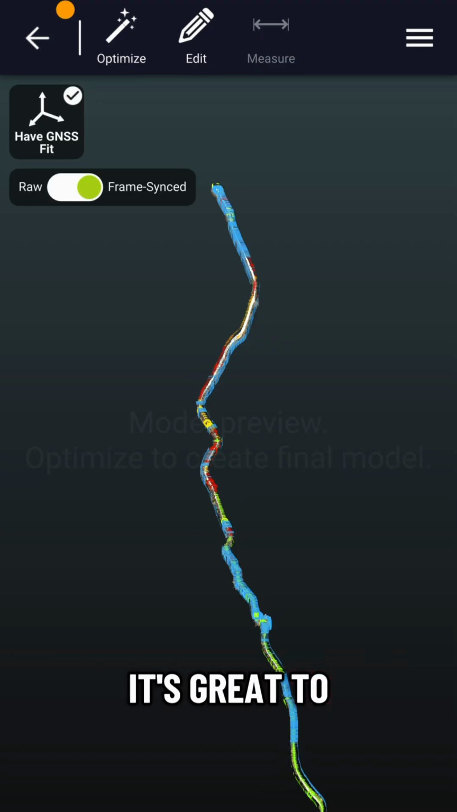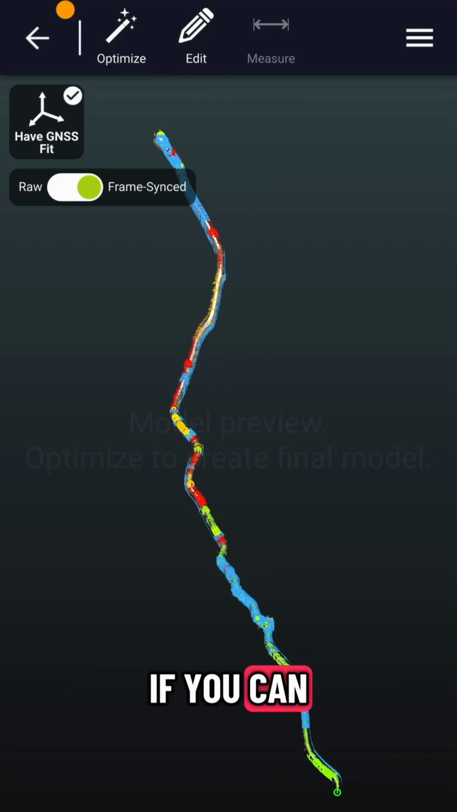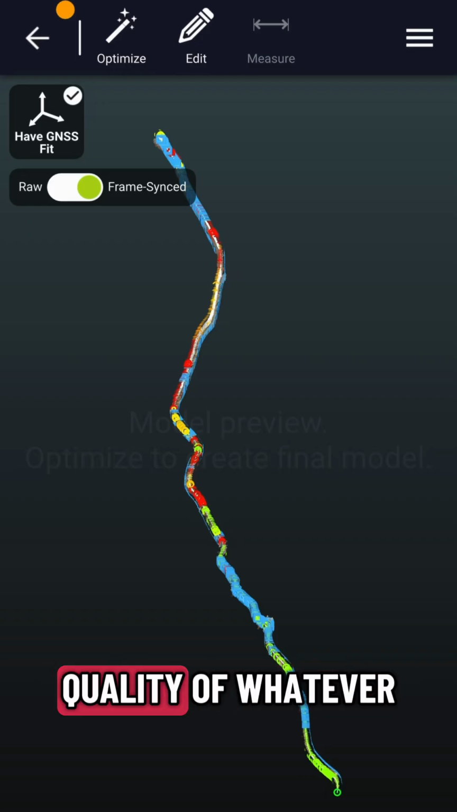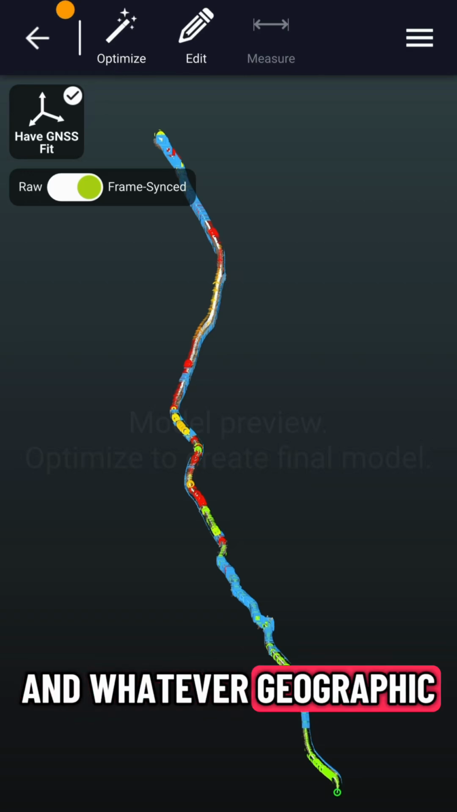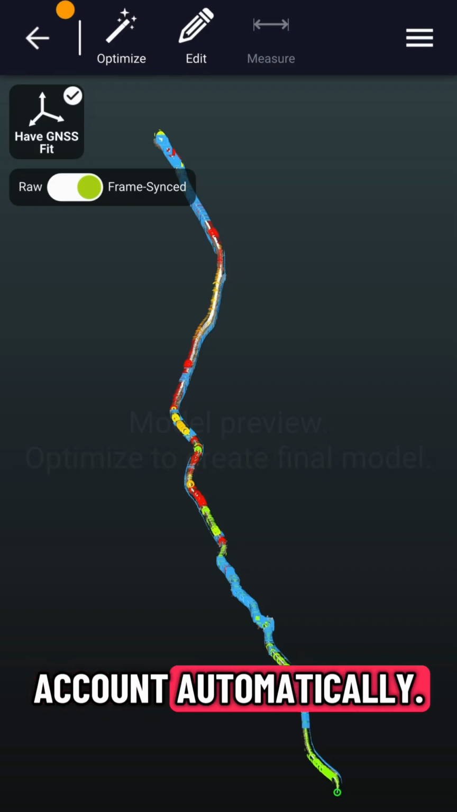It's great to have green quality at the beginning and the end whenever possible, which is sometimes up to you if you can reach an area of clear sky, sometimes totally out of your control depending on the quality of whatever service you're utilizing in whatever geographic location. No matter what, Dot3D is going to take all of that into account automatically.